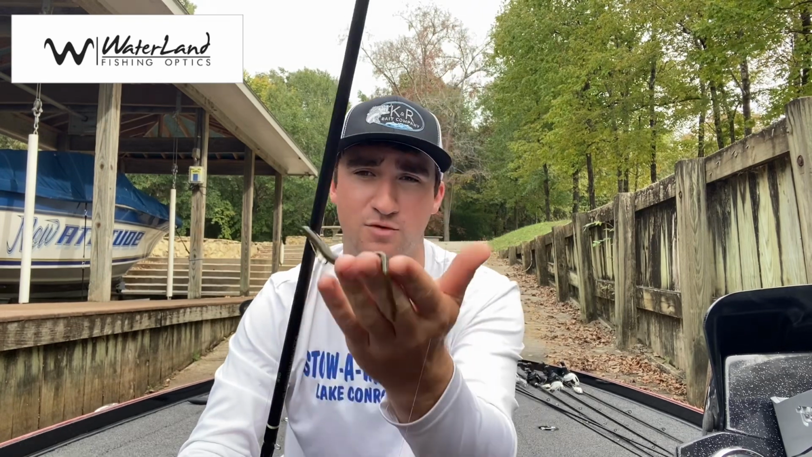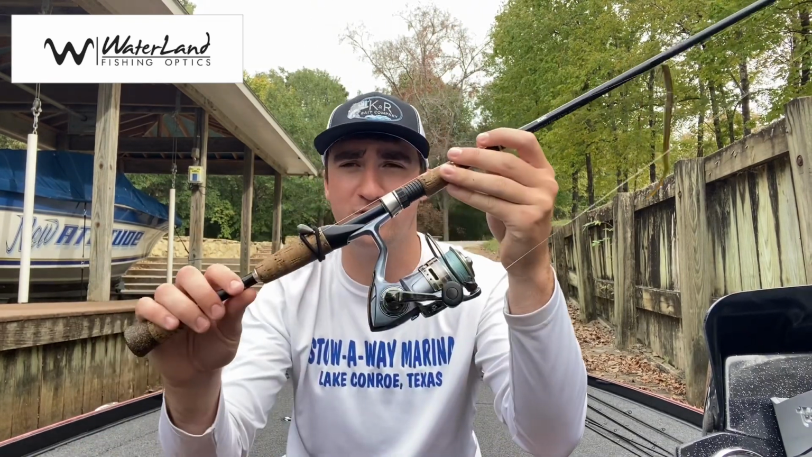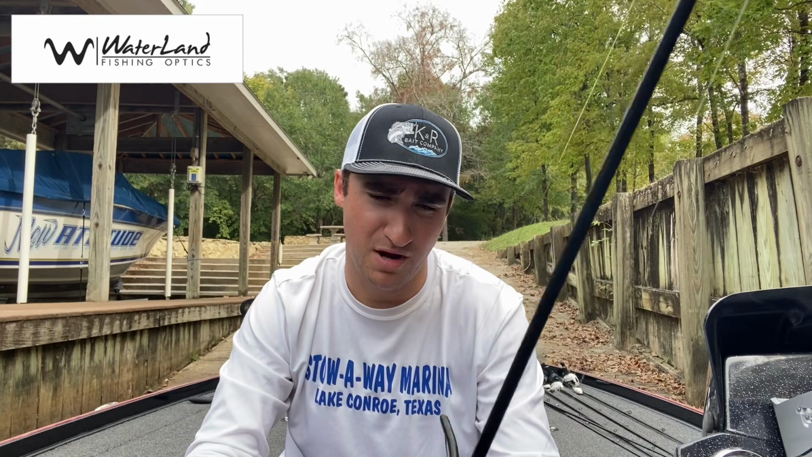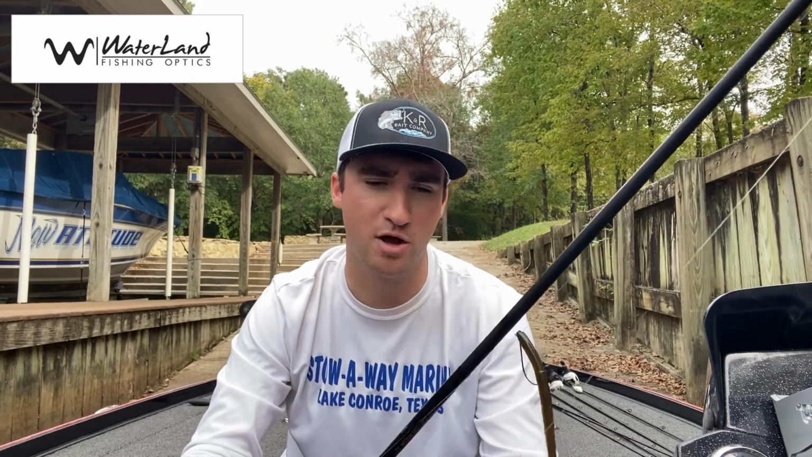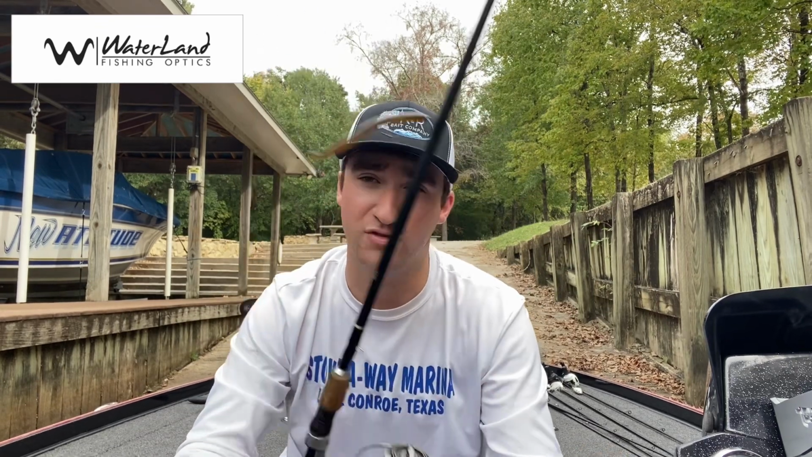This is just a green pumpkin drop shot worm with a 3/8 ounce weight. I like those on 10-pound line and just fish this really slow. Whether I'm fishing those schools of fish or I'm fishing brush piles, really let that soak in there, just kind of shake it a little bit. And like I said, there's some days that this is just about the only thing they'll eat out there. So it's not the most fun way to fish. Spinning rods aren't my favorite, but some days they get the job done.